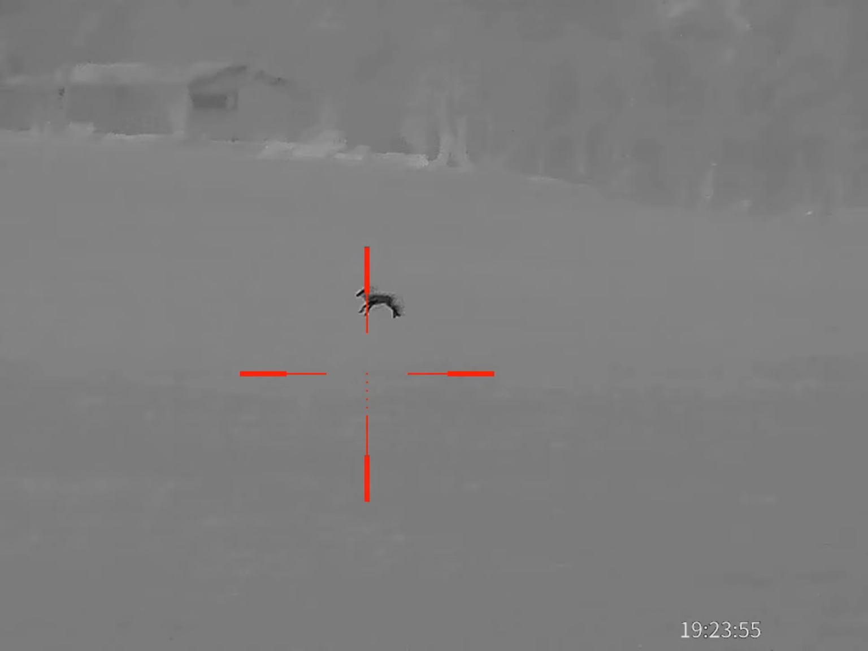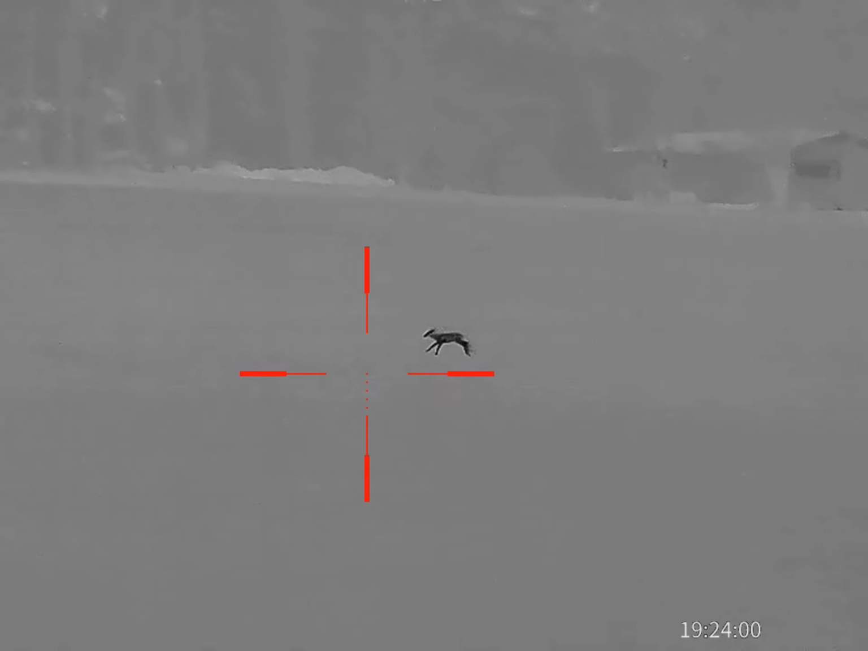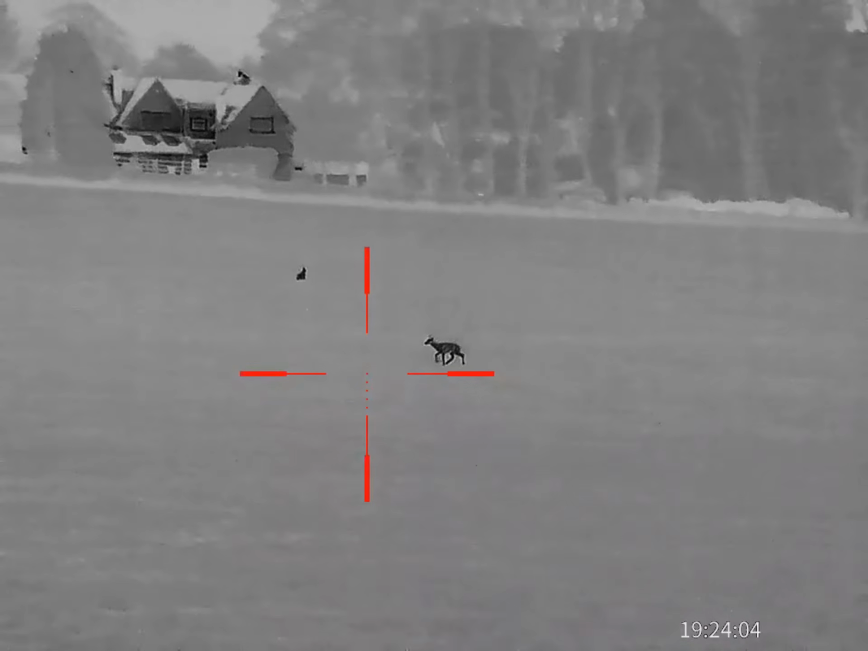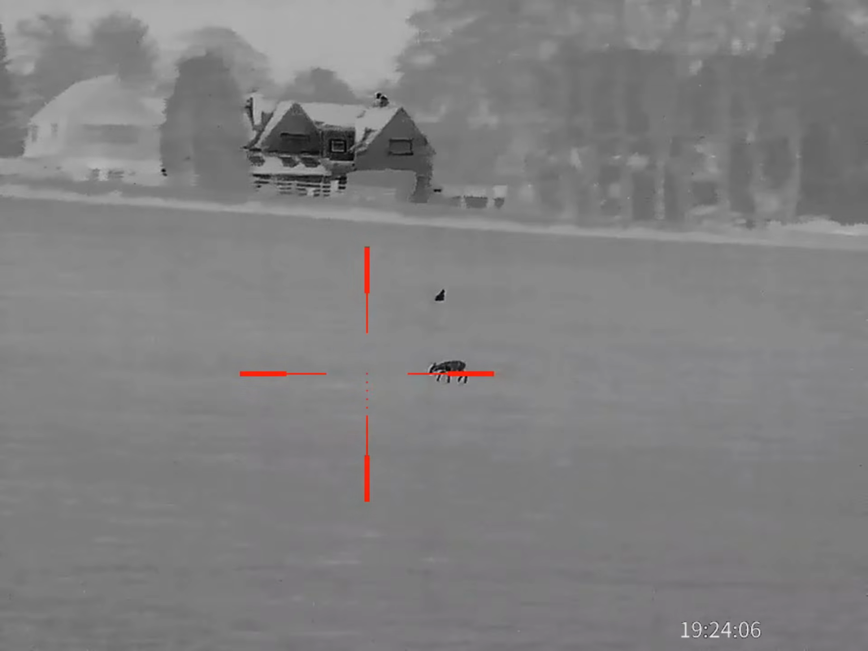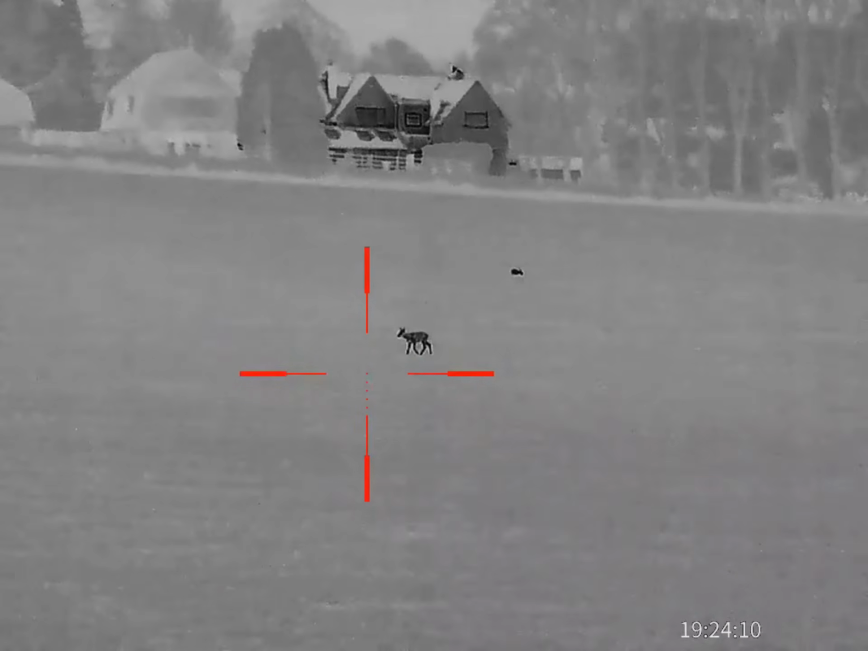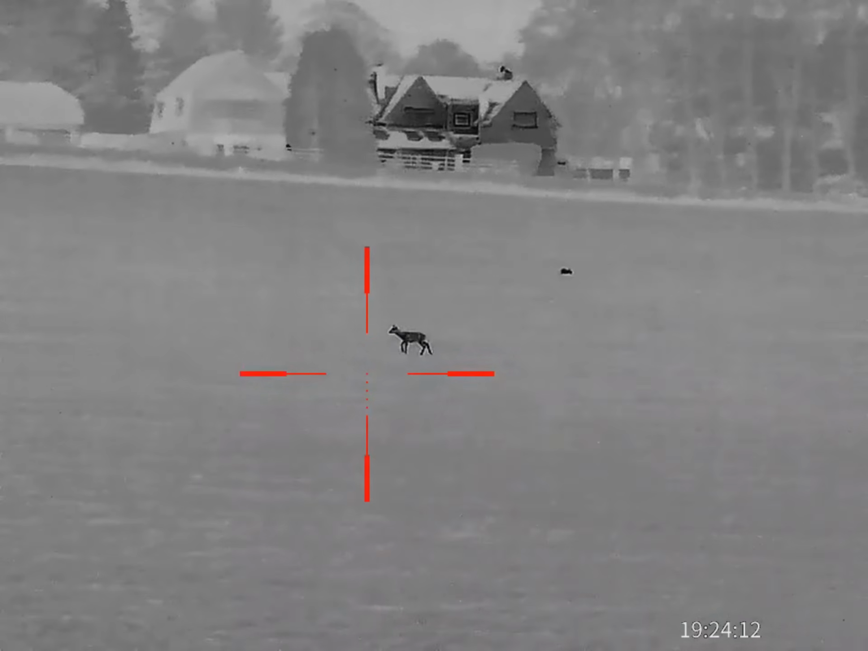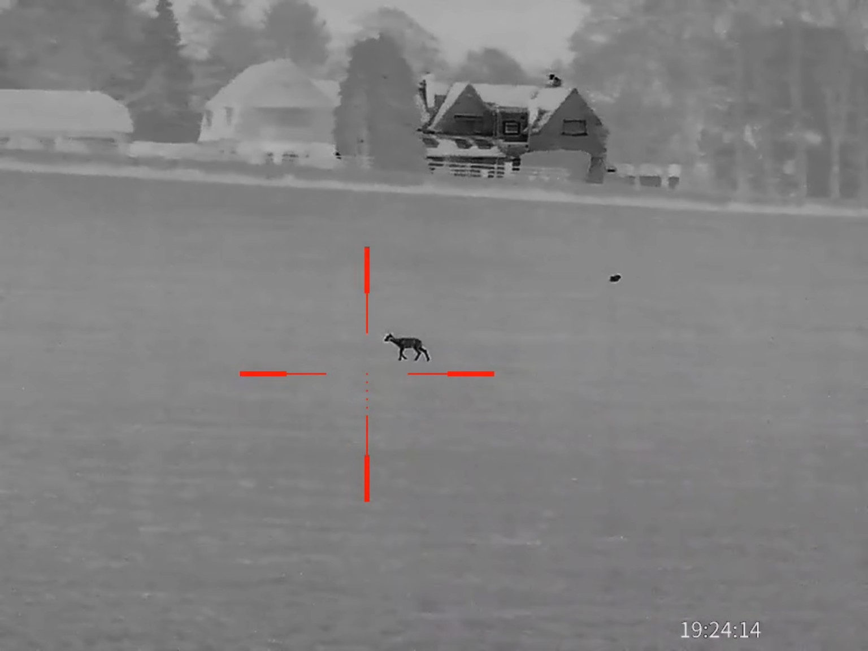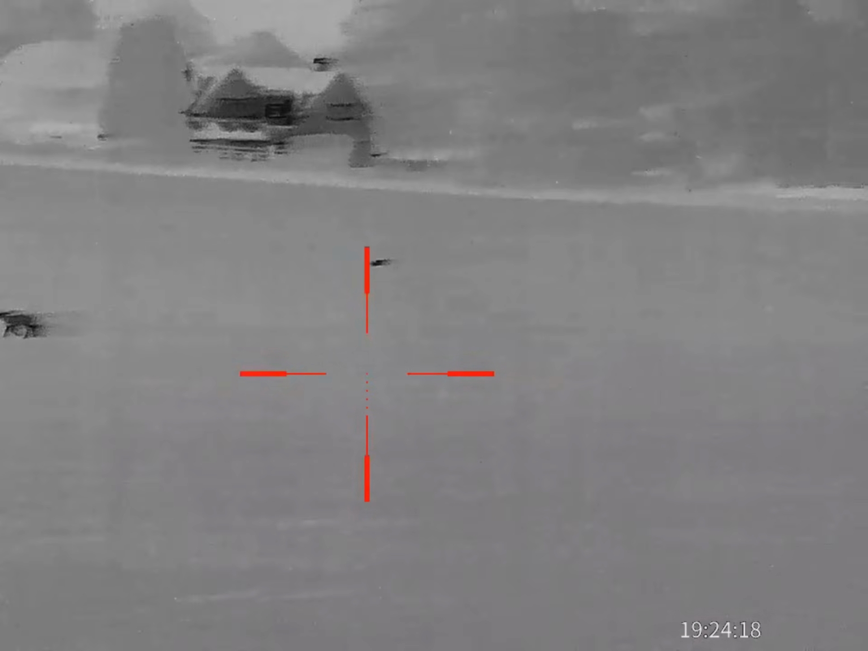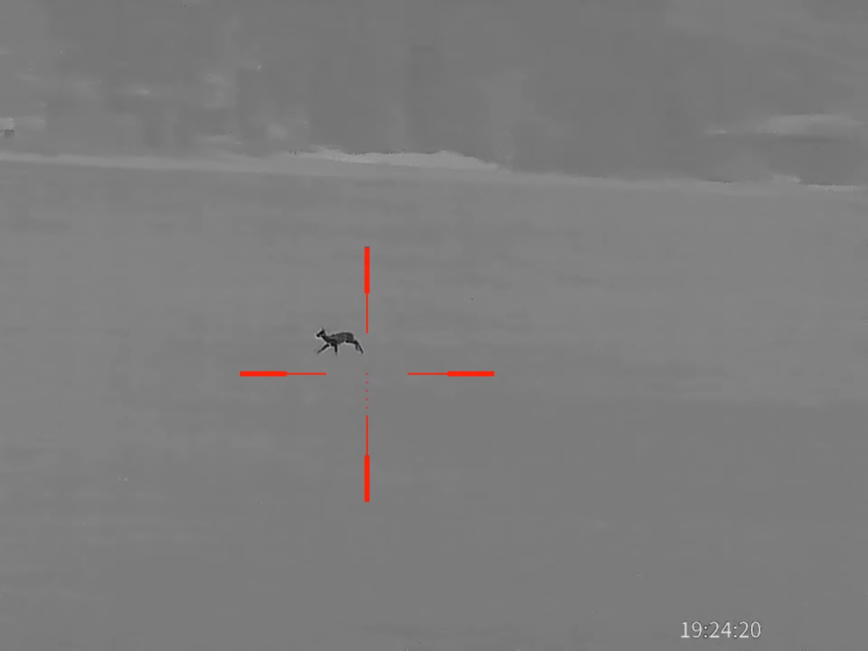This is showing a deer. It's round about 180 yards away, and as it comes towards my left you'll see a hare behind it there, which is 200-210 yards. The image quality on this is excellent. You can see the definition on the house at the top. The guy's losing a lot of heat.